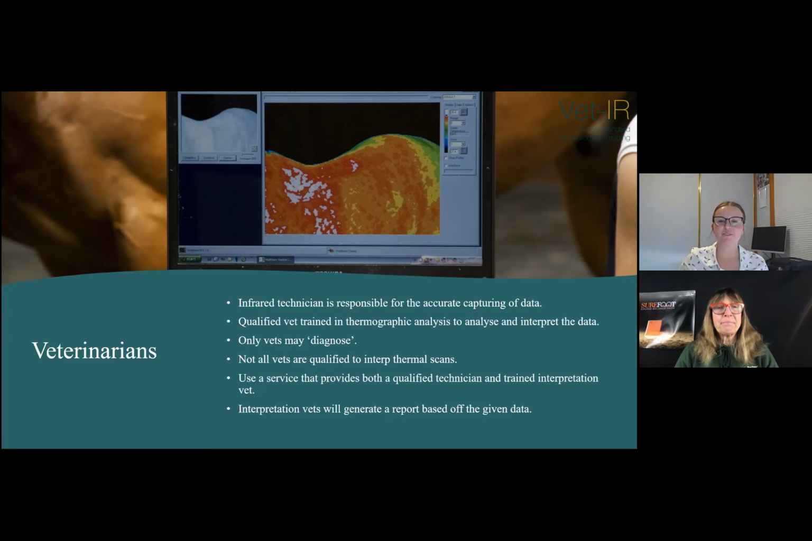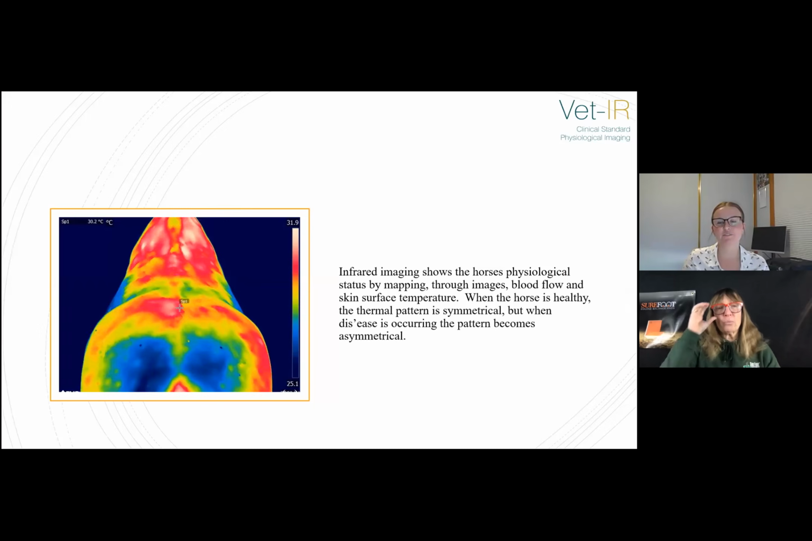So infrared imaging shows the horse's physiological status by mapping, through images, blood flow and skin surface temperature. When the horse is healthy, the thermal pattern is symmetrical, but when disease is occurring, the pattern becomes asymmetrical, showing hot spots in one area and cold spots in the opposite side, or a combination of both. But obviously, this is a topic for another day.